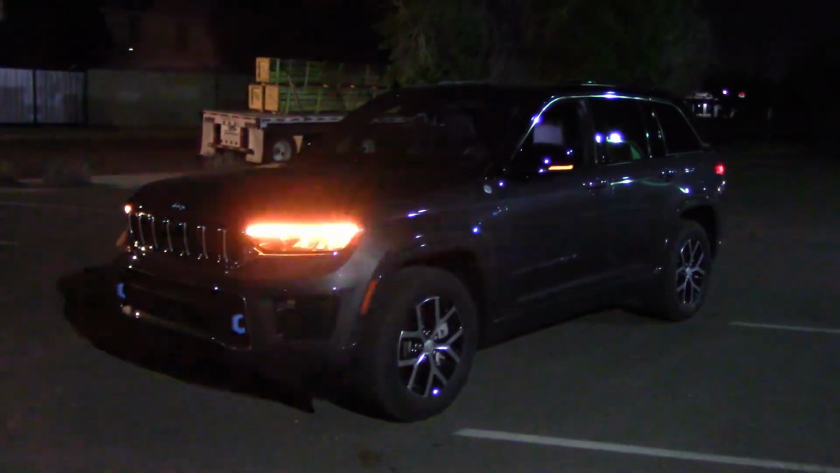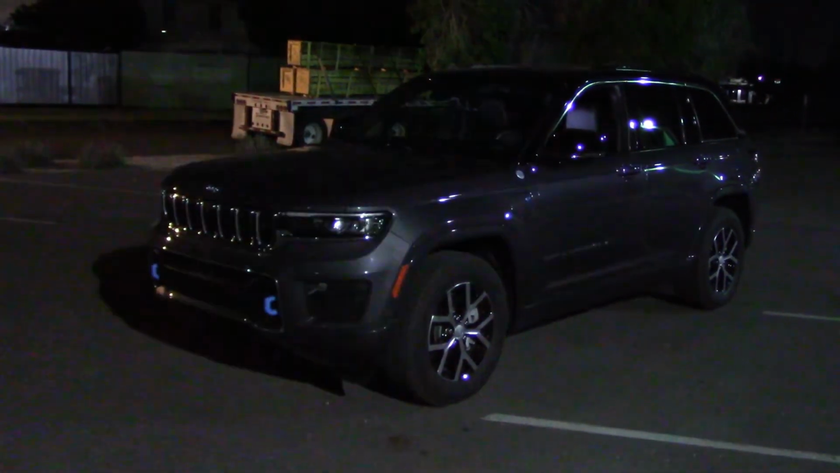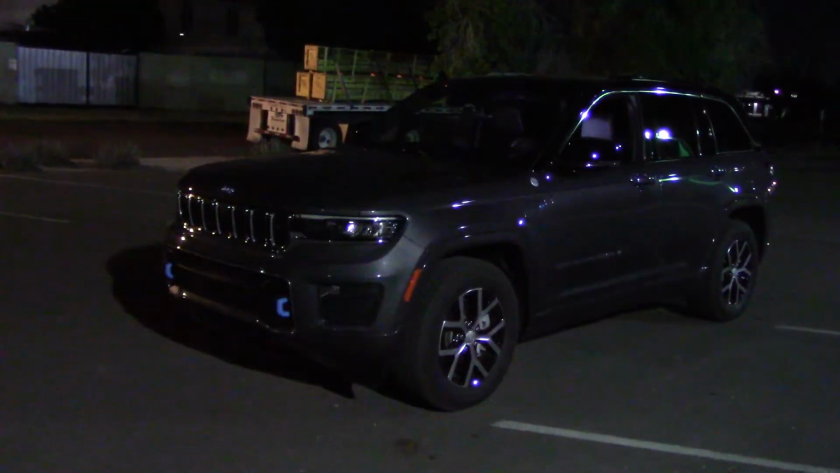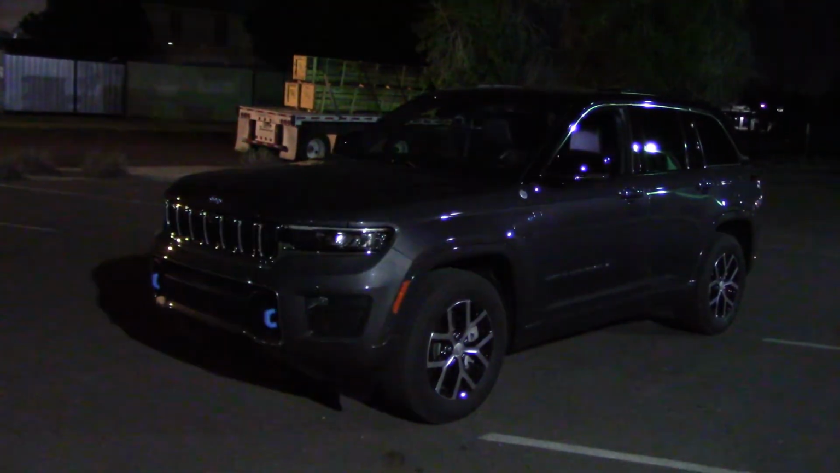And that includes our night drive. If you do a lot of driving after hours, they'll definitely appreciate this Jeep Grand Cherokee. We have no complaints whatsoever with this performance tonight.